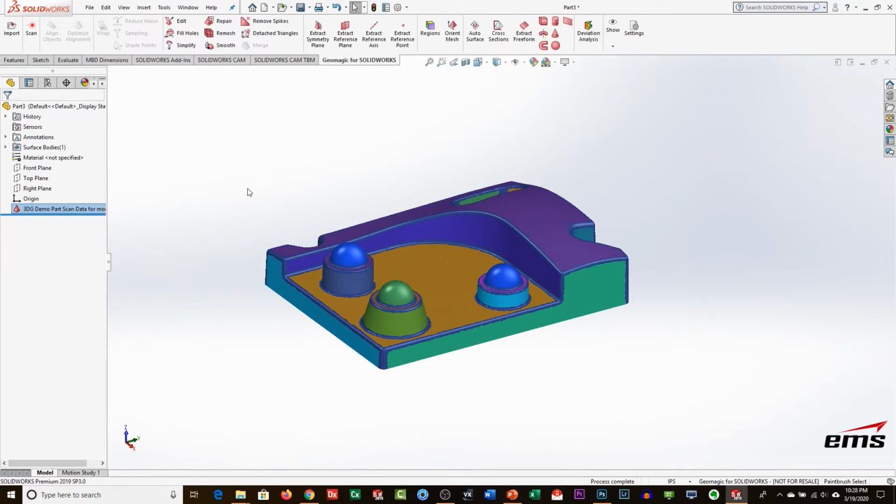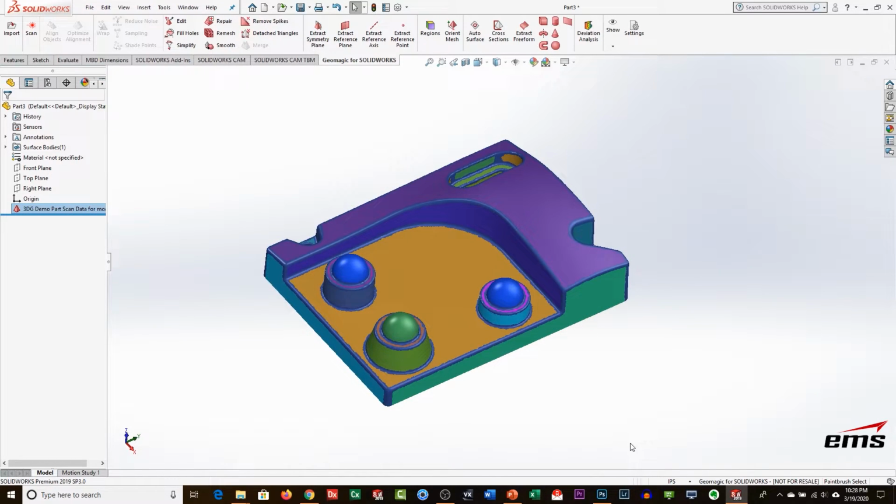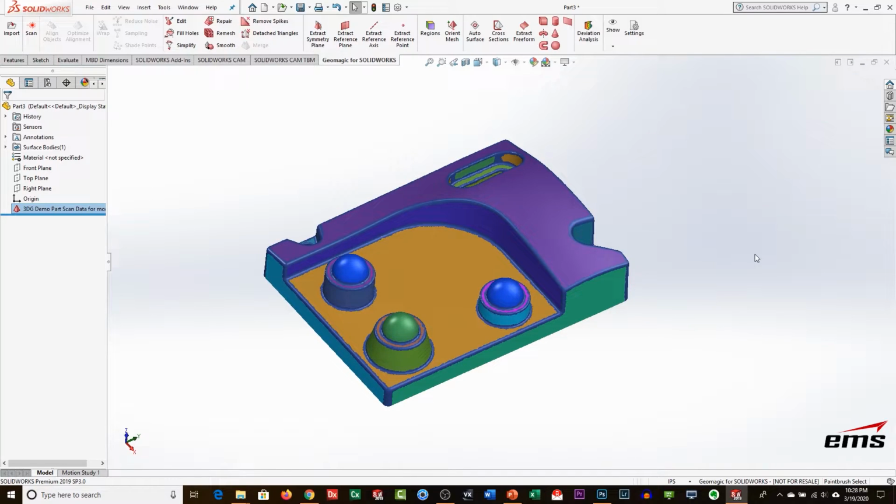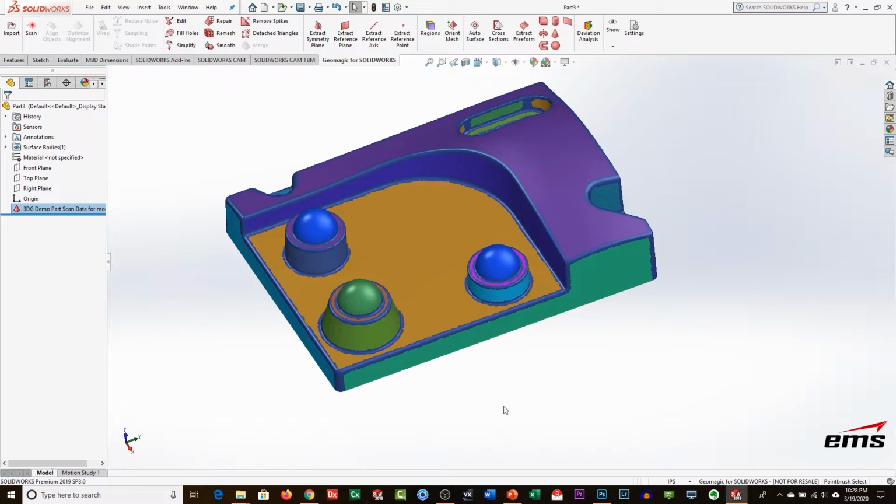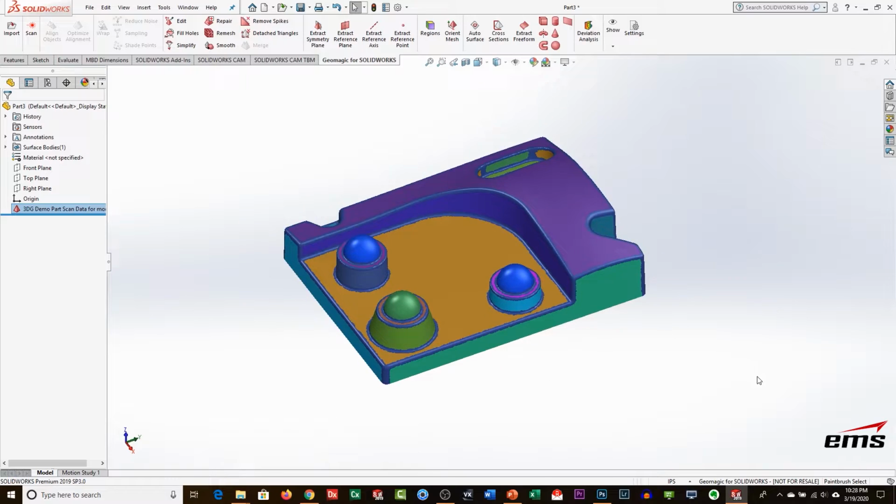But what it's going to do is very similar to the VX model command where we had it select by similar curvature. It's essentially done the same thing, but it's taken the scan data and color-coded the mesh. So you see planes, cones, spheres, even this freeform surface up here. All it's done is color-code that mesh by groups, and it just makes selecting and working with them a little bit easier.